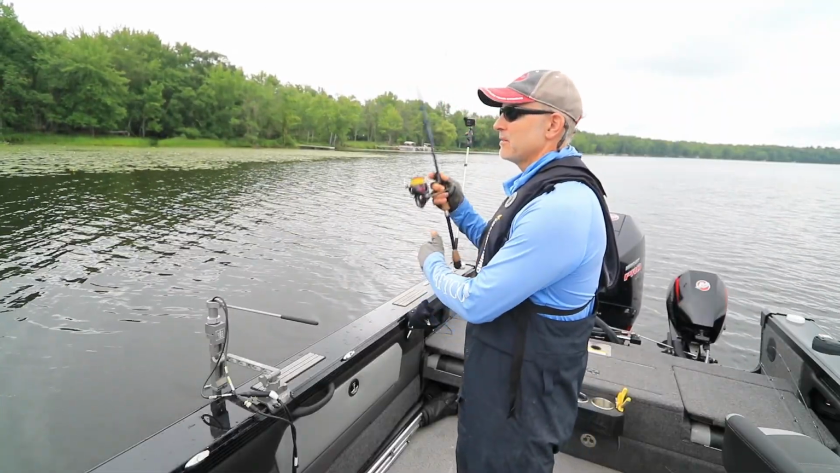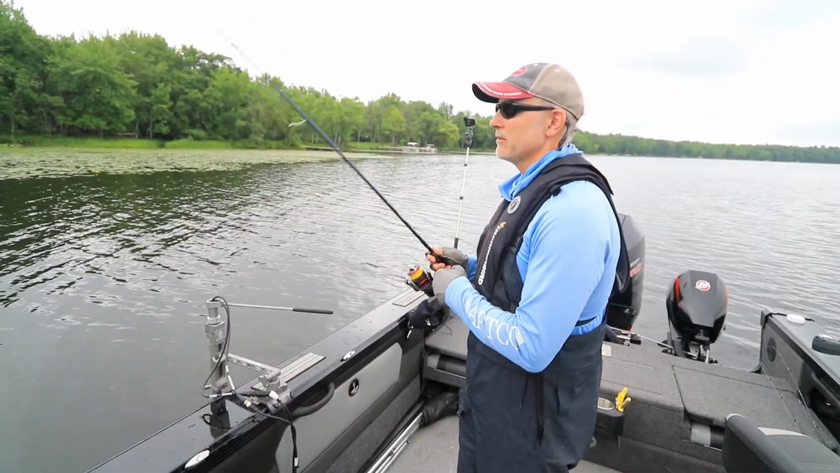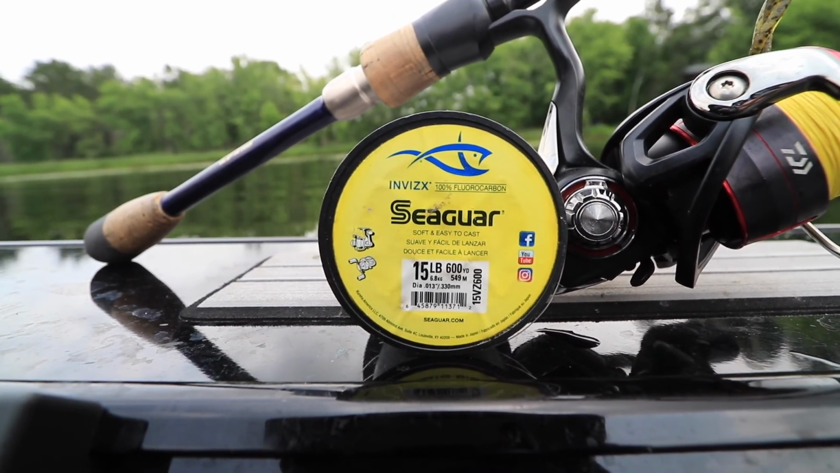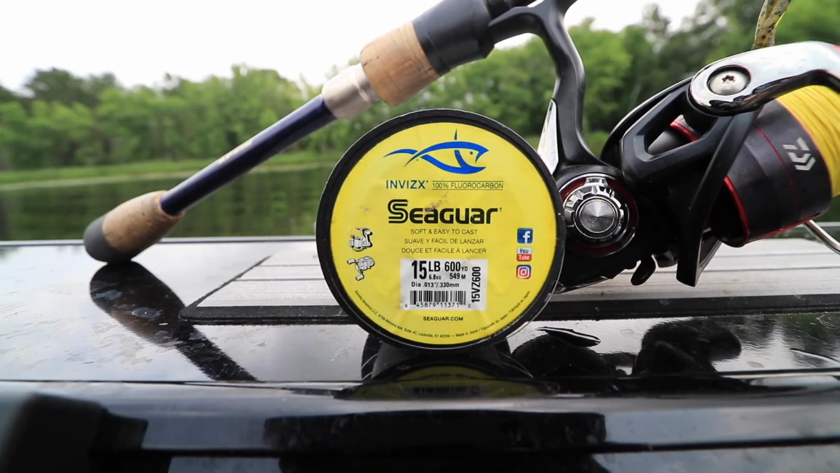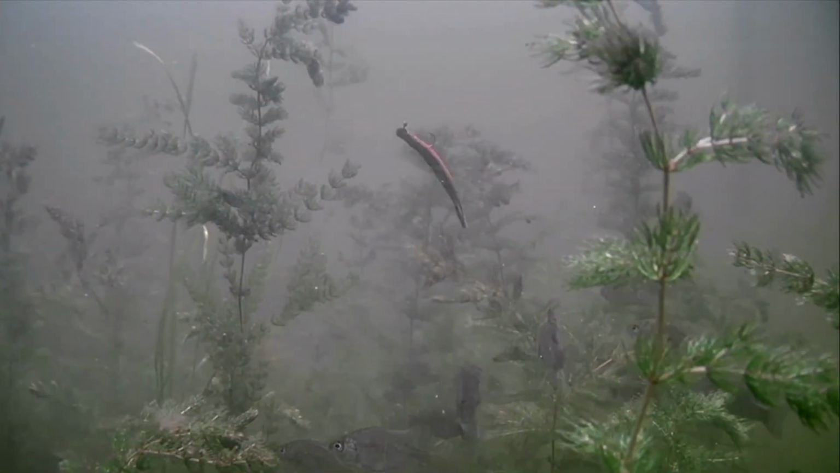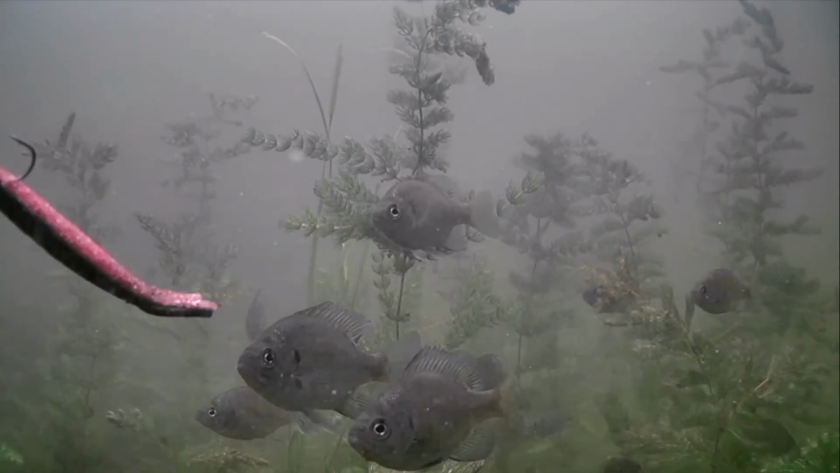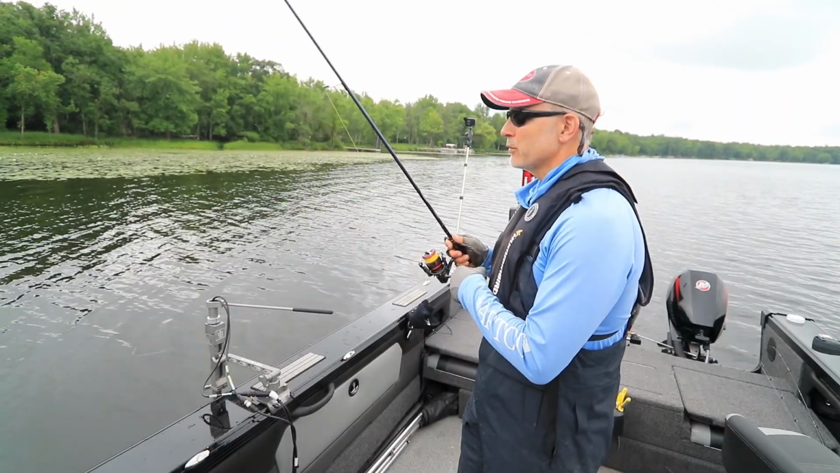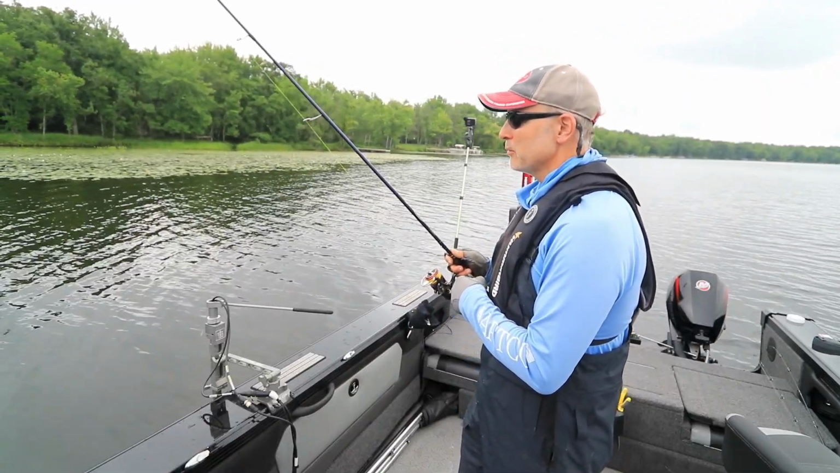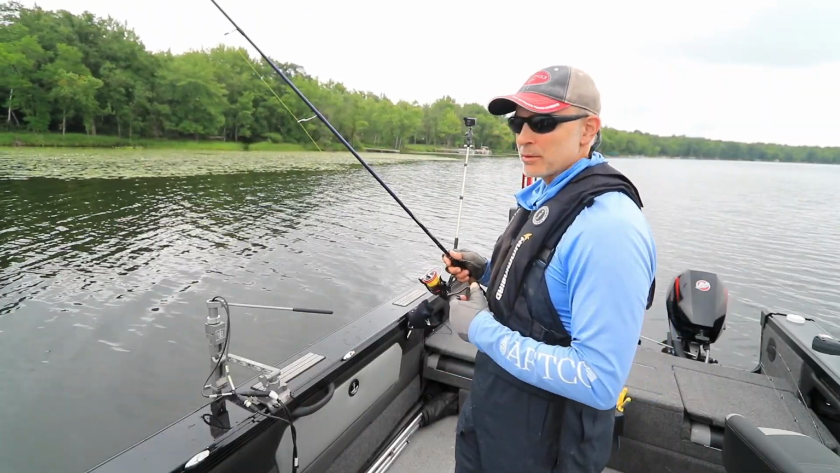Now, of course, I don't want that opaque, brightly colored line right next to the lure, and so I've got it finished with a small section of 15-pound Seaguar Invizx fluorocarbon. Right now, that fluorocarbon is important for a lot of reasons. One is that it provides me with much lower visibility at the lure, so a little bit of a stealthy approach there. Fluorocarbon also is very abrasion resistant, and so fishing around all of these weeds, which can nick and abrade and weaken the line, I can avoid that by using a fluorocarbon leader.